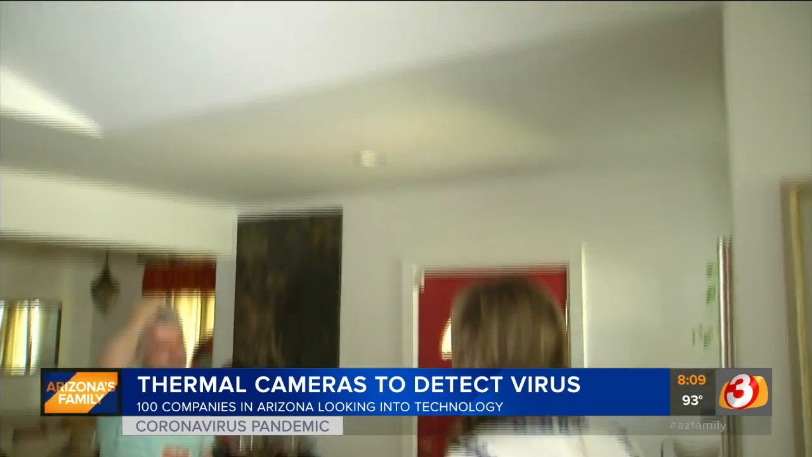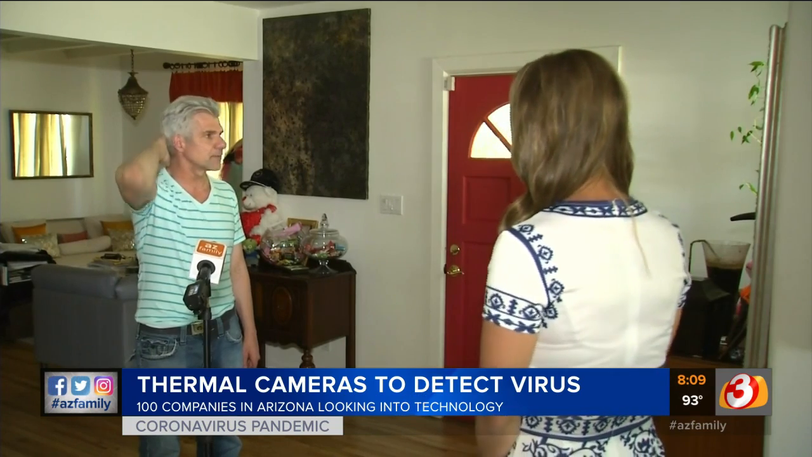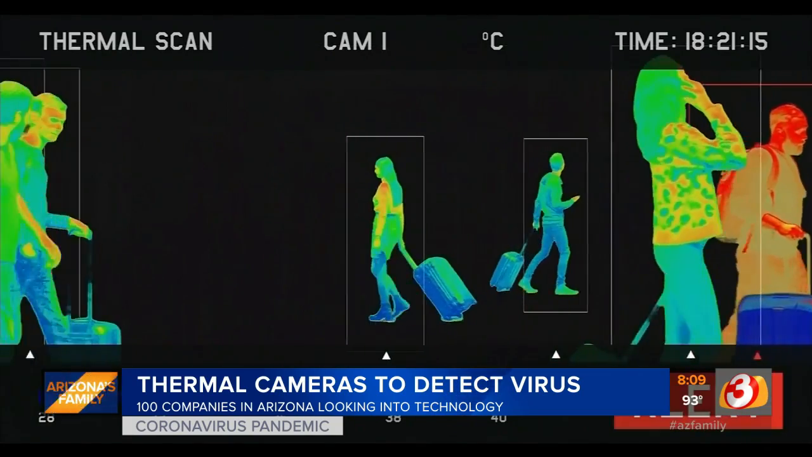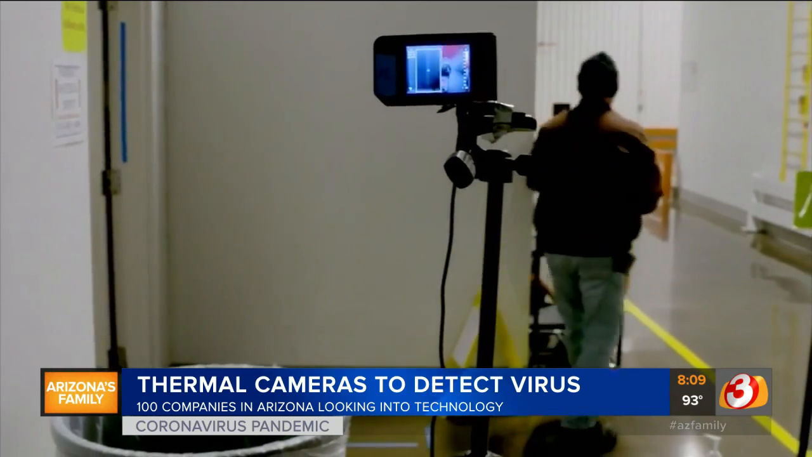But Dr. LaVecchio says the drawback is when people with COVID-19 develop a fever. In fact, 2 to 5 days before they get the fever, they're sick, and they're very contagious at that time. So it'll detect you when you have a fever, but you kind of missed out on those days before. If companies or businesses decide to use these, Dr. LaVecchio says they would need to develop a plan on what to do if somebody does have a fever.